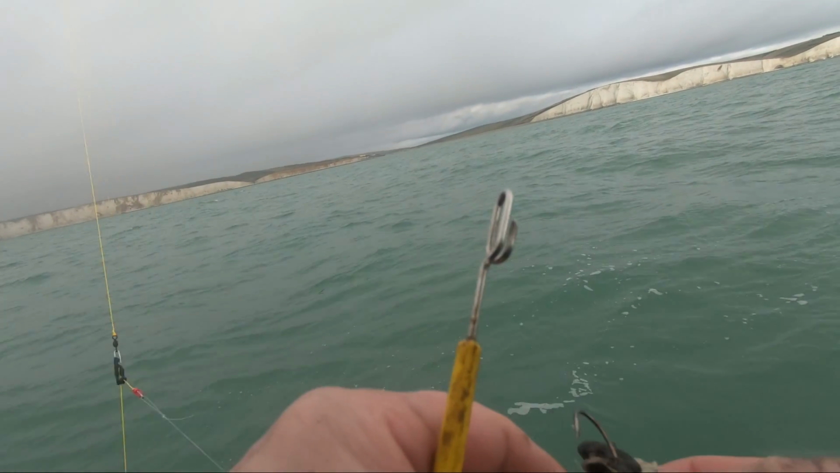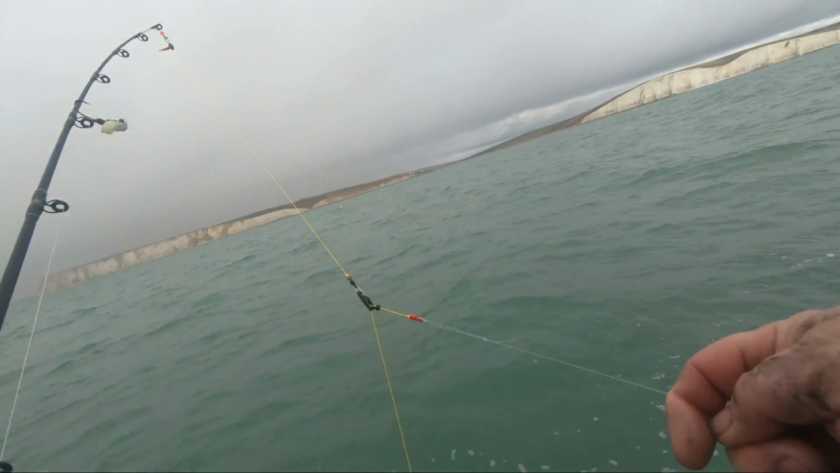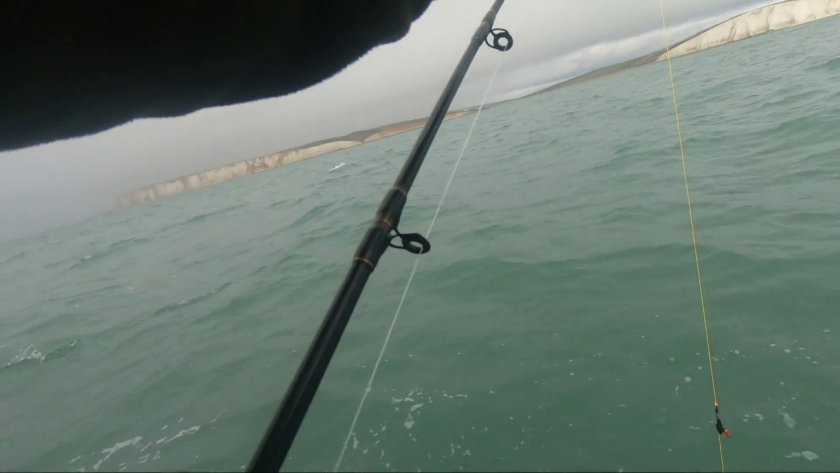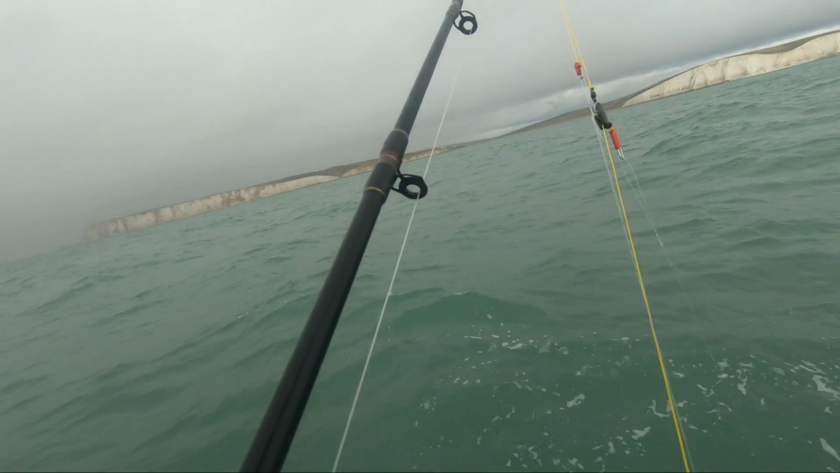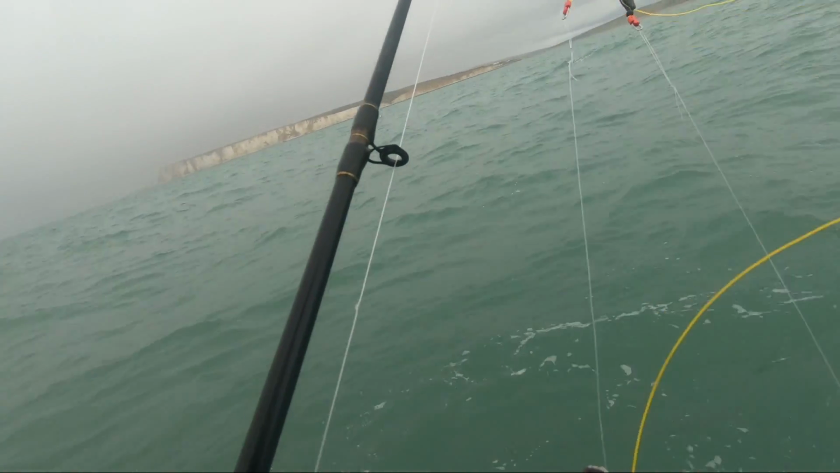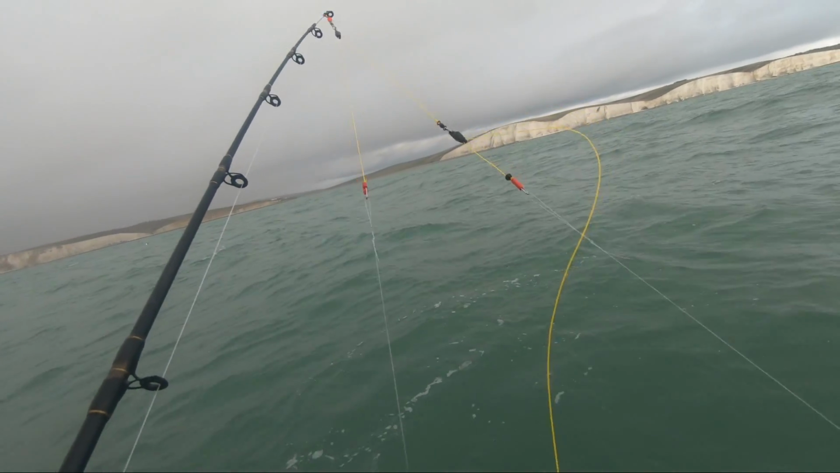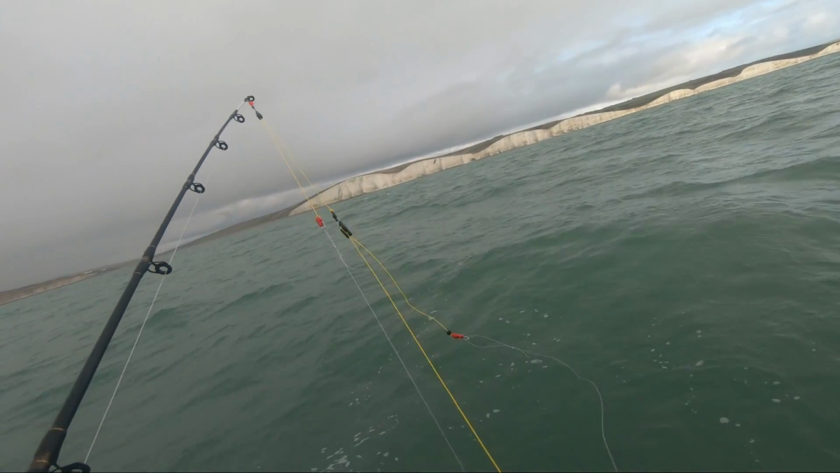But the baits are all intact, so I haven't got to rebait, which is quite handy. And it saves the blank. I've not had a blank, which is the result. Using the old double pulley paternoster, which we've tried off the beach, and now we've tried it out at sea, and that's using the Trident tackle, pulleys, clips and what have you, so they work off the boat as well.